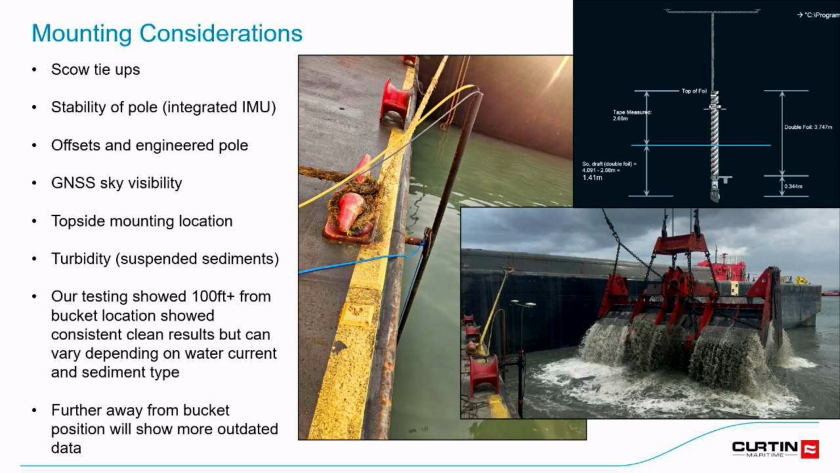The stability of the pole, we talked about that a little bit earlier, but if you have a wobbly pole, you're going to want an IMU on the pole itself, since it's swinging or moving independently from the barge. Another thing to consider is an engineered pole or just calculating offsets. Wherever you mount this sonar, you want to be able to get good offset measurements. As we talked about earlier, the GNSS sky visibility for the GPS antennas, where you're going to mount the topside unit, and then the biggest consideration is turbidity.